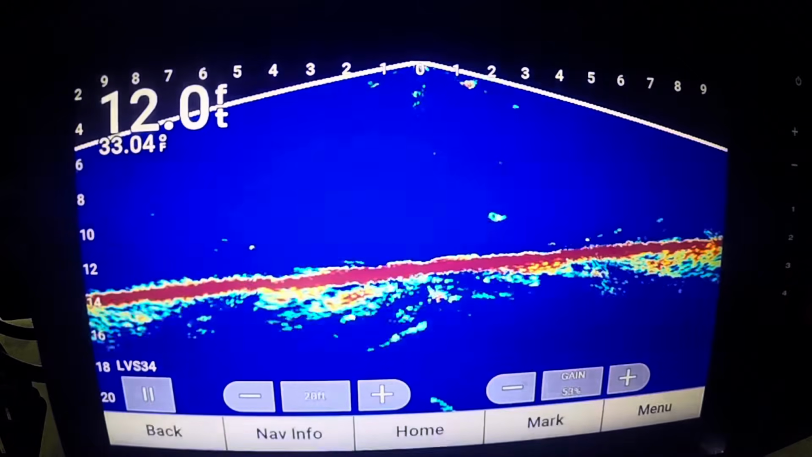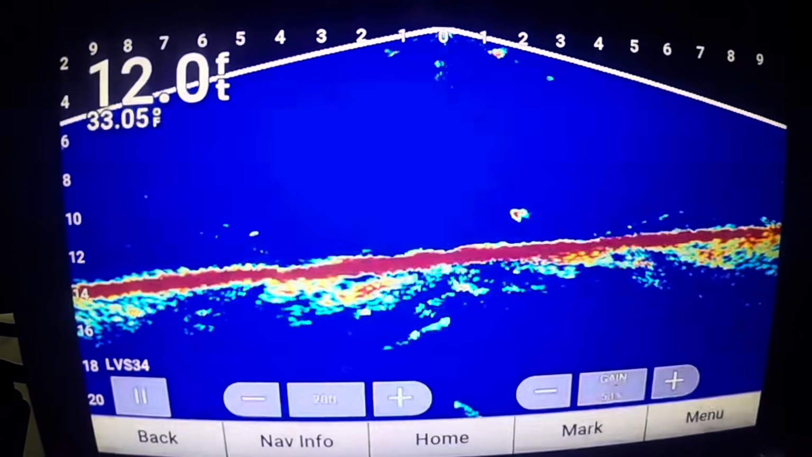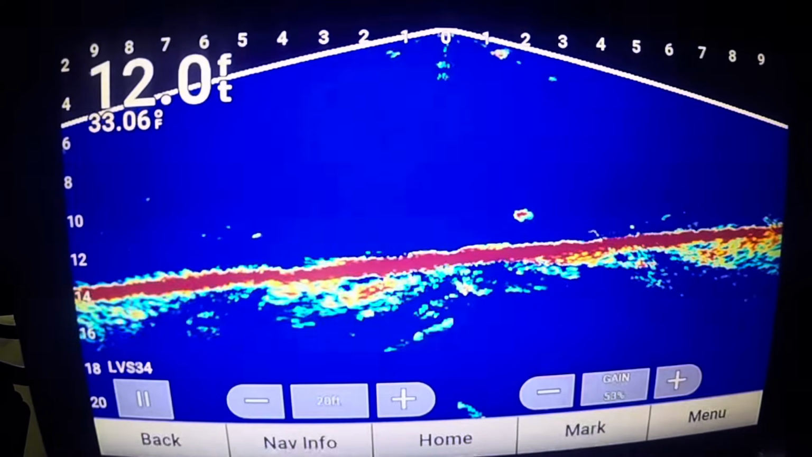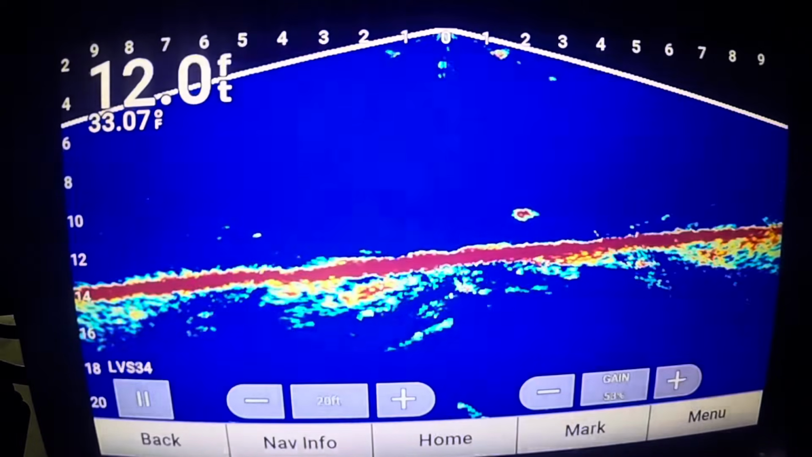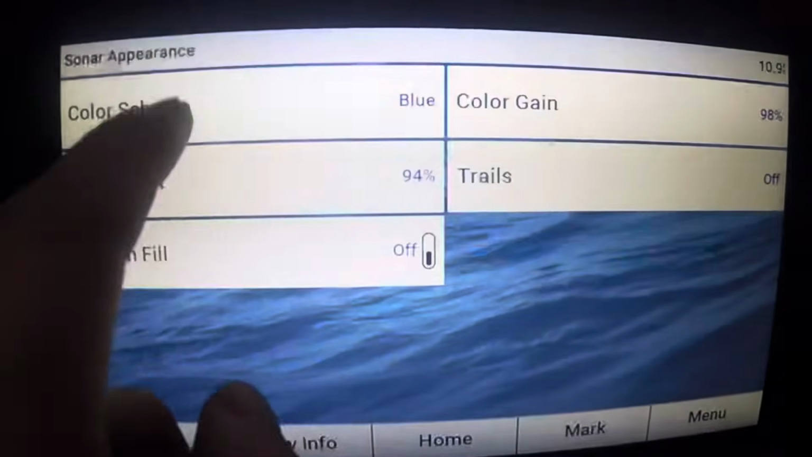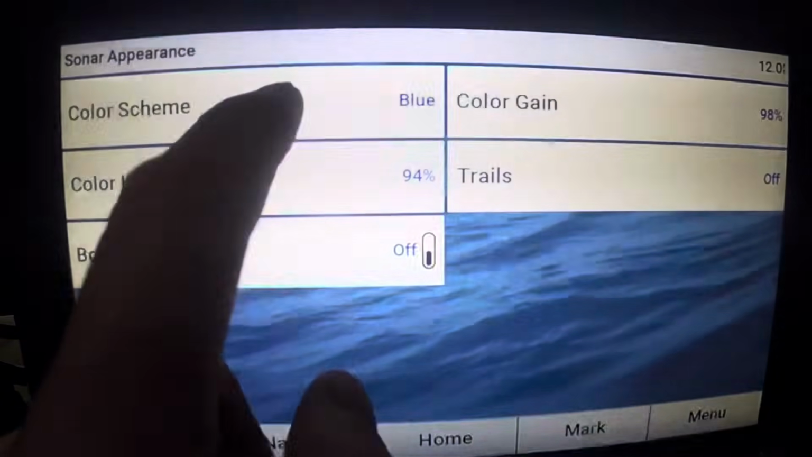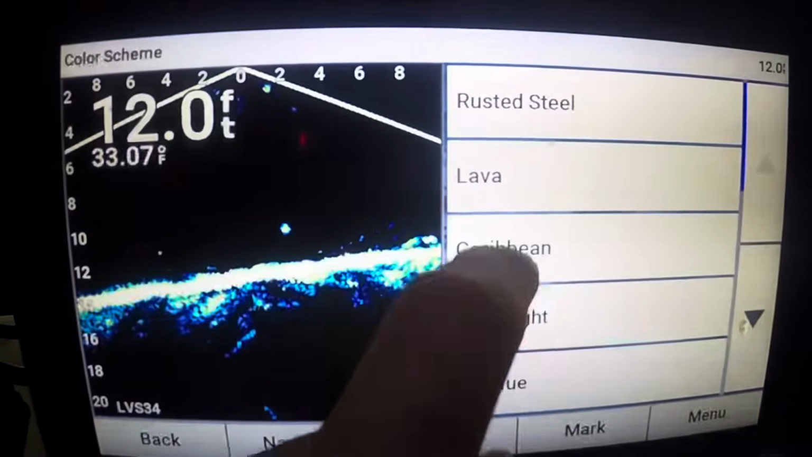So yeah, there you can see my jig. The color scheme I run is blue. I like how it has the red, the yellow. I like that red return with the blue background. It reminds me of your typical sonar, where the bigger the red is, the bigger the fish or object. There's a ton of different colors you can run. I got it on blue, but there are so many different kinds.